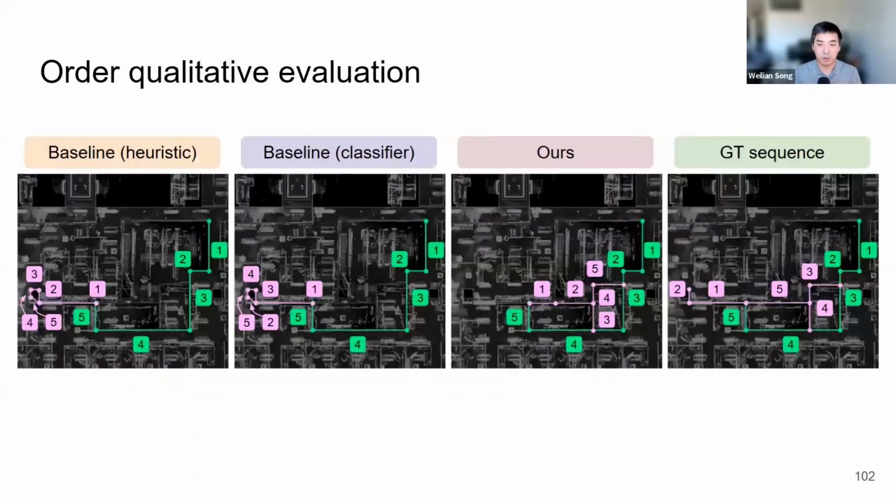And to look at things more qualitatively, we can also visualize some of the predicted orders. The first three columns are our baseline methods, and the fourth column is the ground truth order. The green walls between the columns stay the same because these are the conditions that we provide to the model.